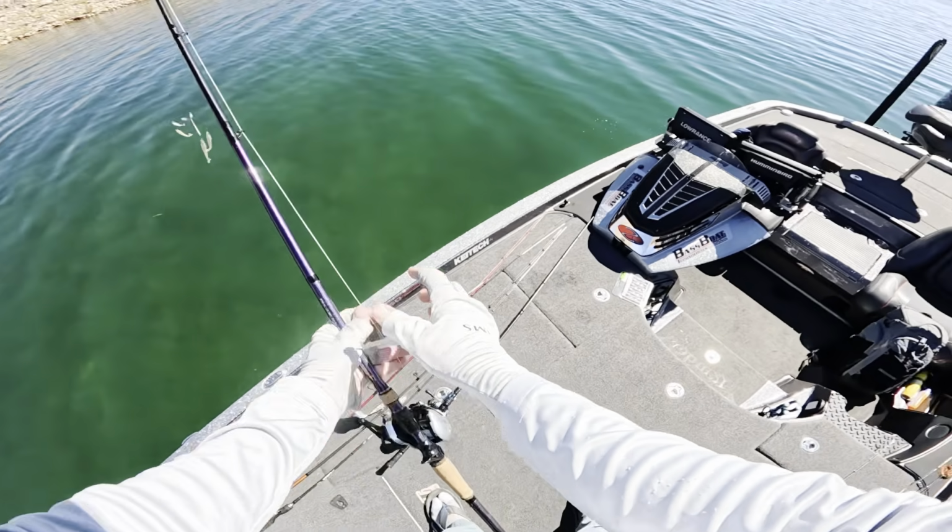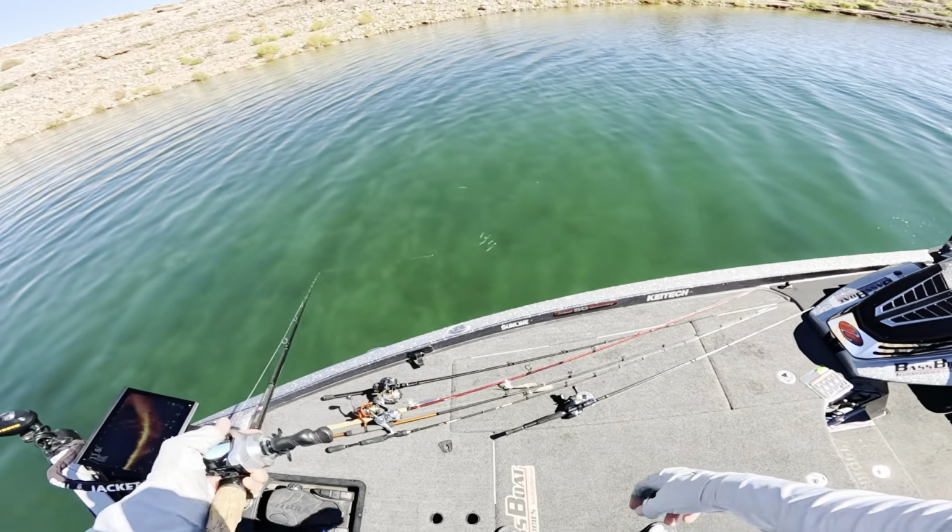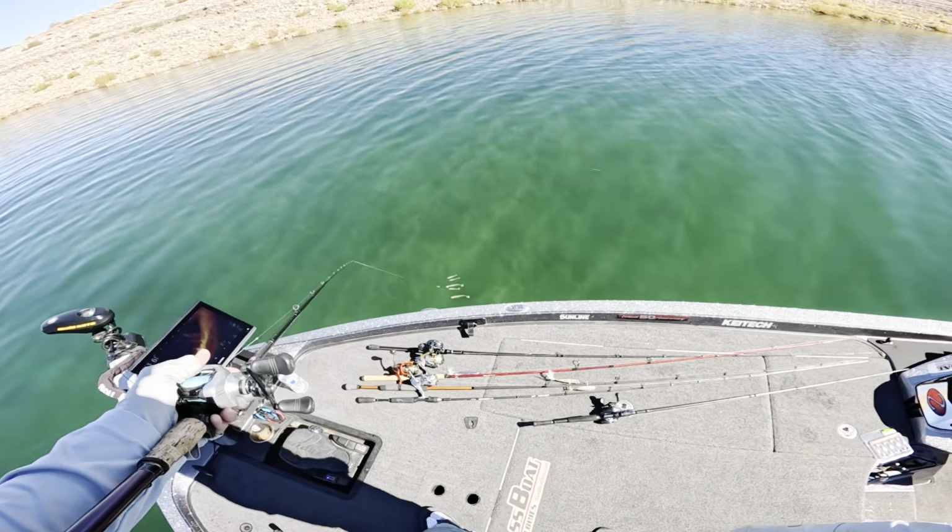Man, these things keep tearing at my A-rig though. I'm having to mess with it every cast. They keep just shredding this thing.